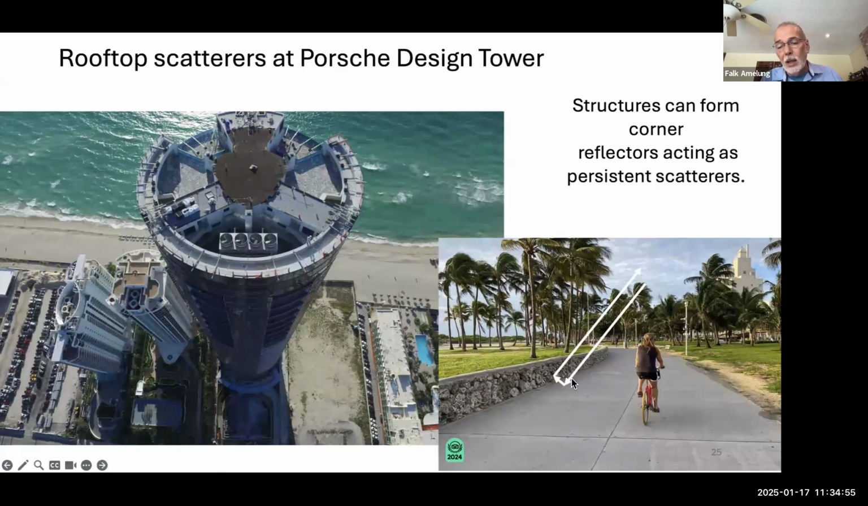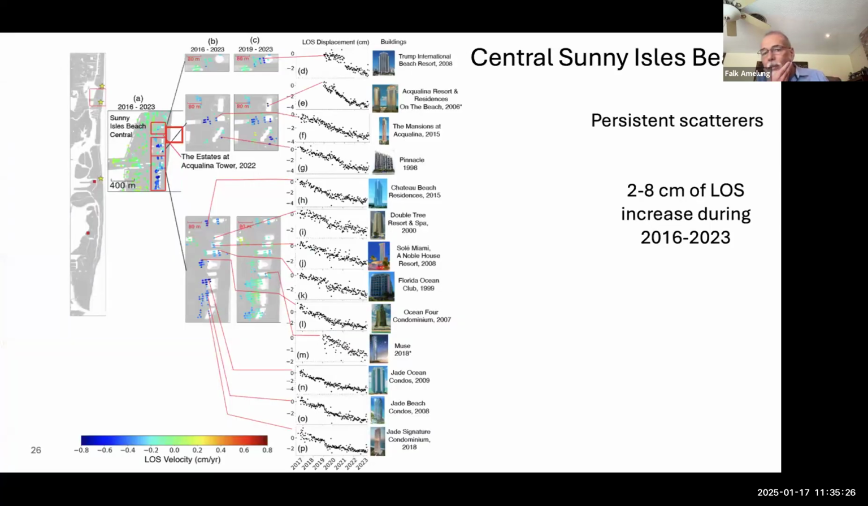And what also acts as persistent scatterers on the ground, for example, is the side of a boardwalk or a small wall like that. The satellite sends its signal. It might get reflected twice, then it goes back to the satellite, and so in some points they do act as persistent scatterers. So if you're taking your morning jog along the beach, the satellite is imaging you.